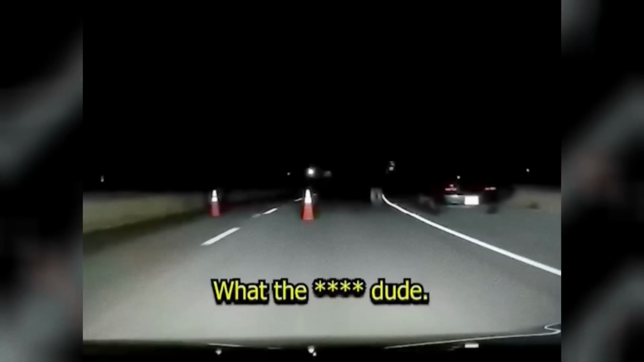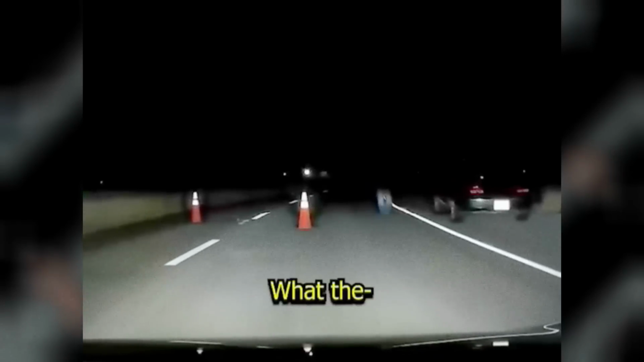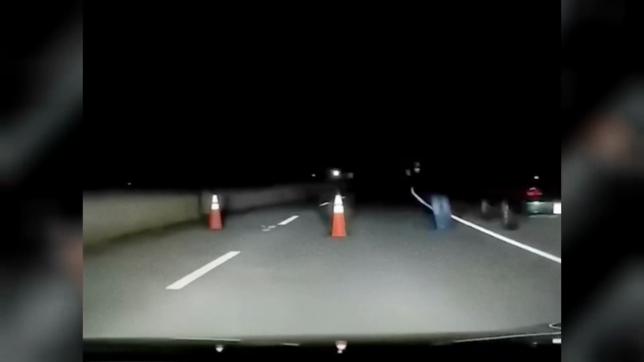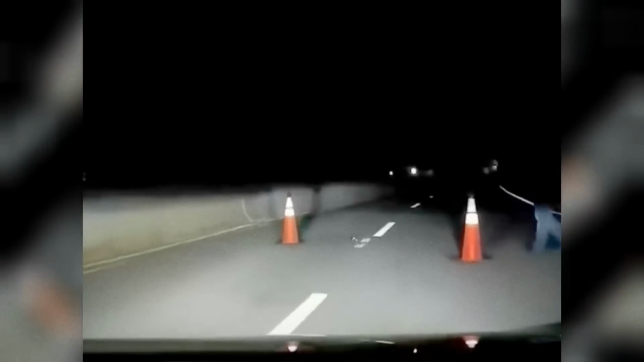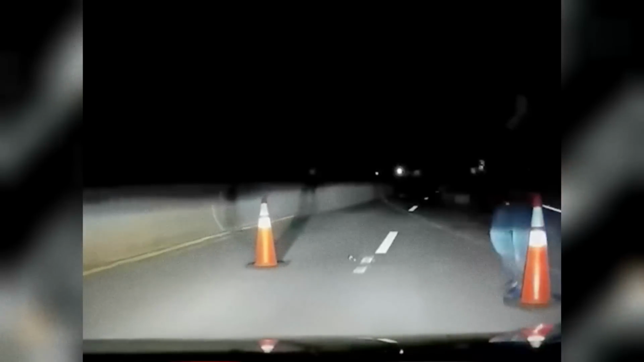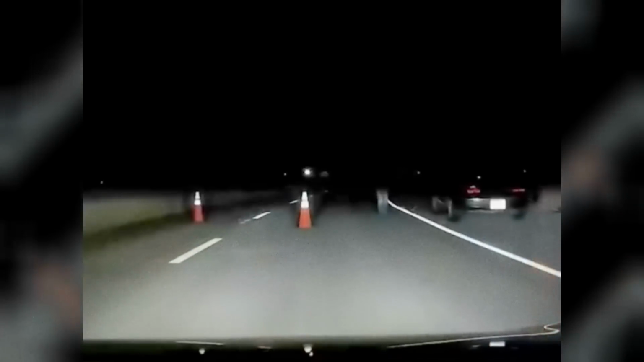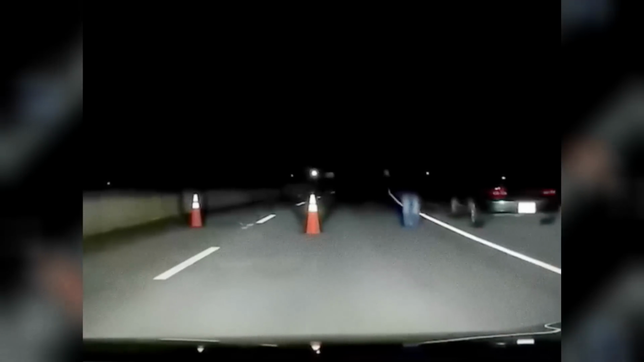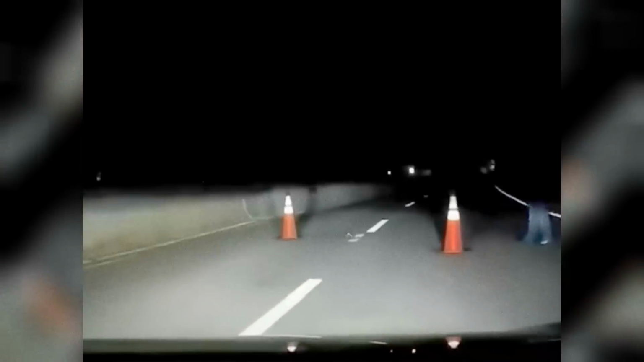As the driver brings his car to a stop, his headlights catch the lower half of a man's body walking suspiciously towards his vehicle. When the driver attempts to drive through the cones, the man stands in the way, blocking the car's path. Sensing something is off, the driver immediately calls out to the man trying to get an explanation.